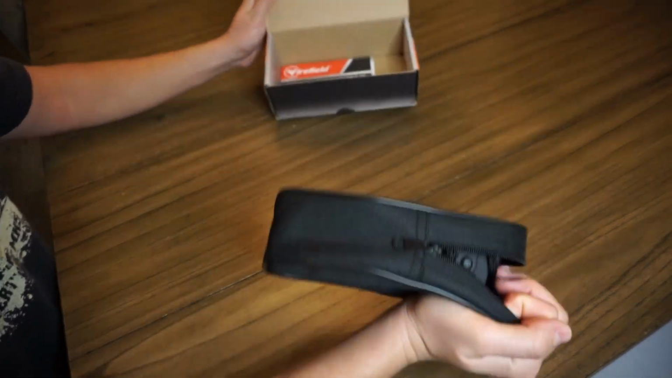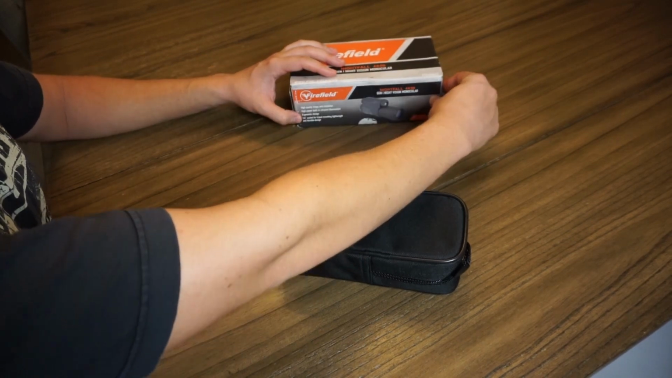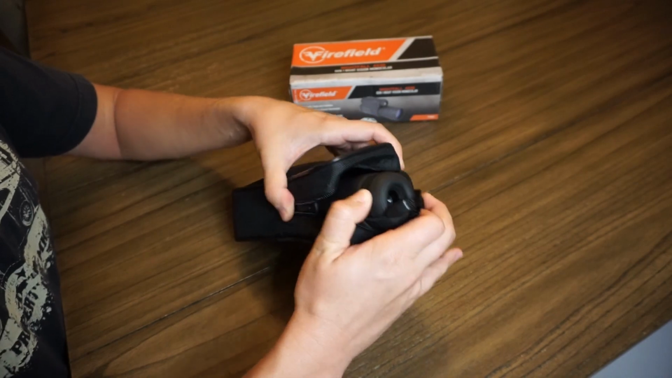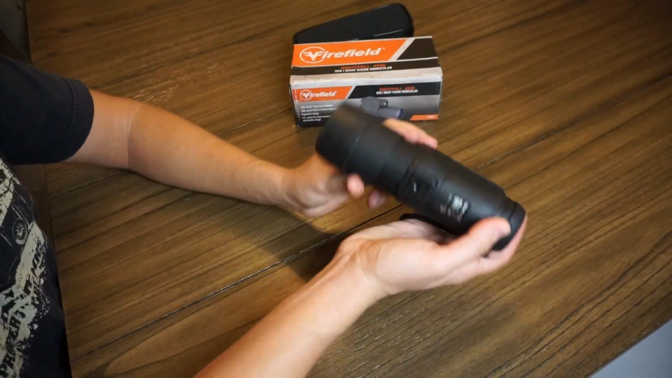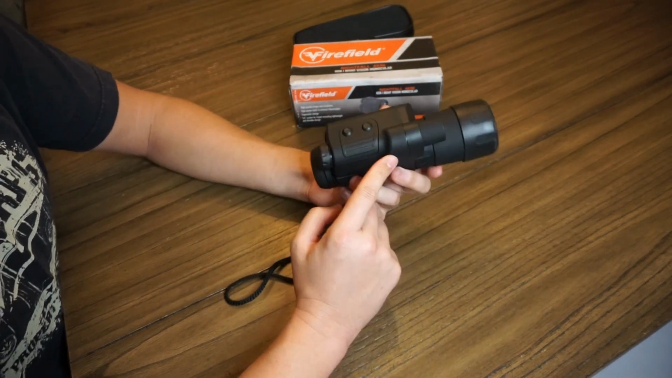There's not much to this monocular, so I'll spend most of the video just talking about and showing you how it works. But just a quick overview of the layout. The size is roughly the size of a normal set of binoculars, obviously just a single objective lens monocular.